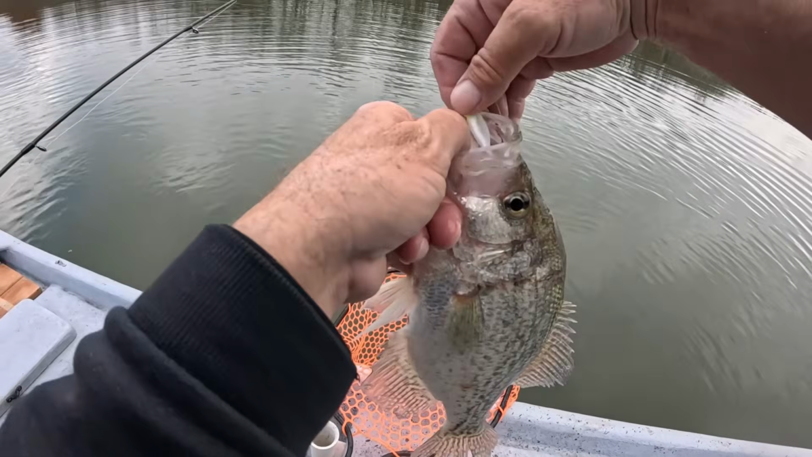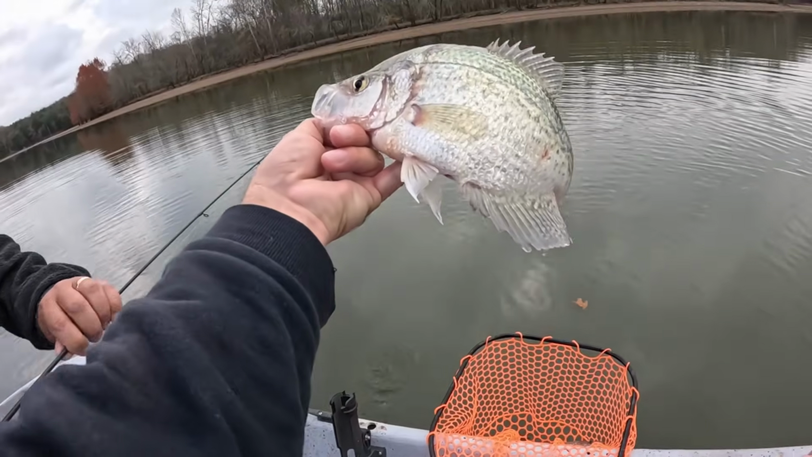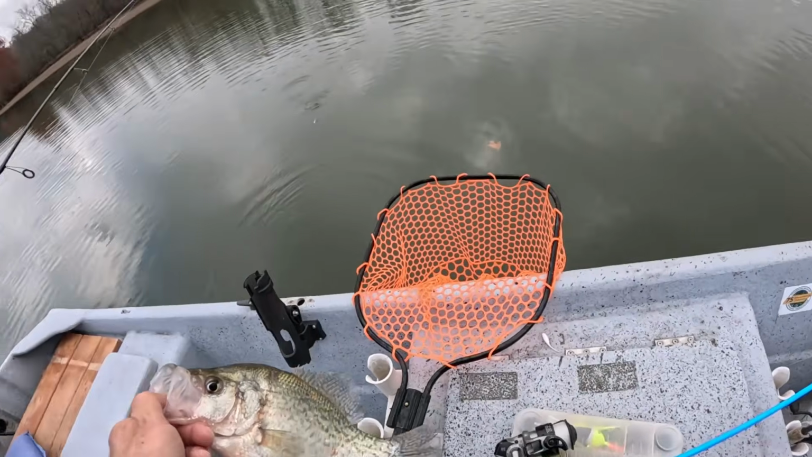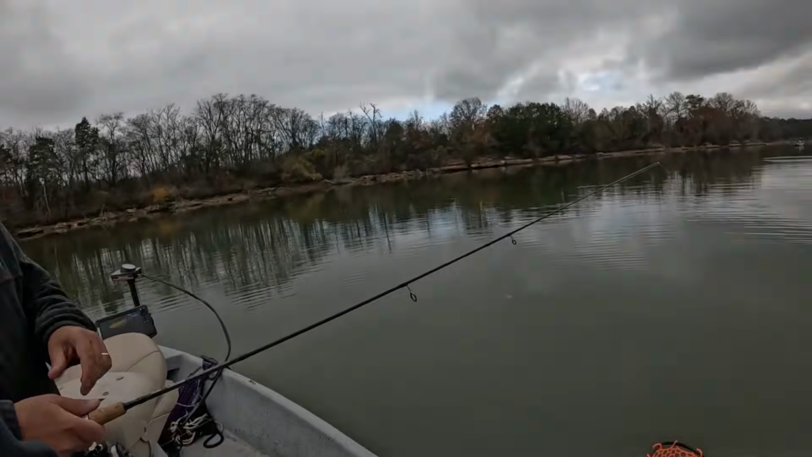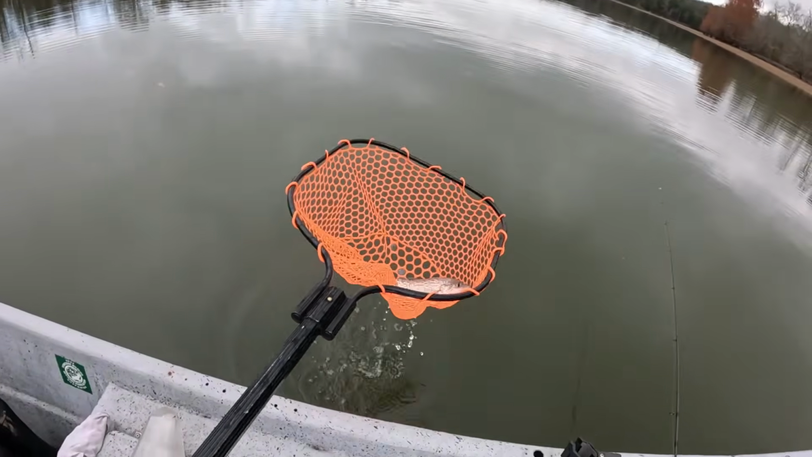Yeah. That might be the biggest crappie you ever caught. It's a big one. Bigger and smaller as we've sat here. It's contracted, expanded. Check this out. Super slab right here. Boom.